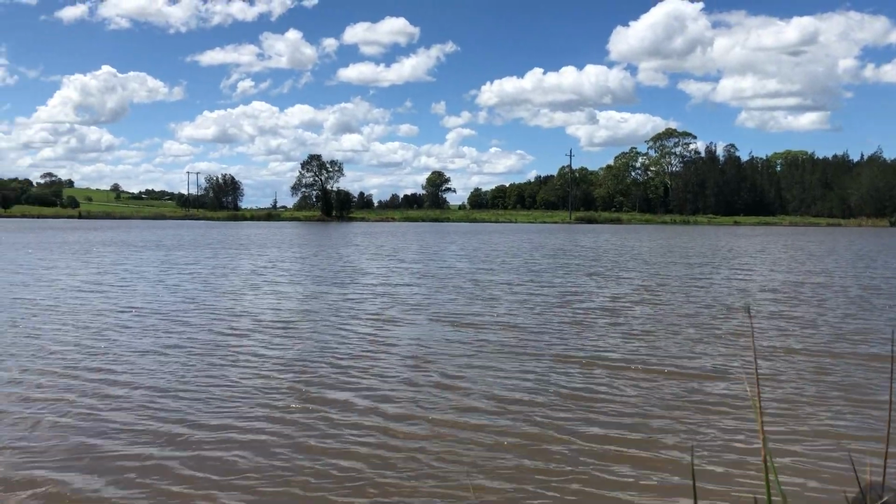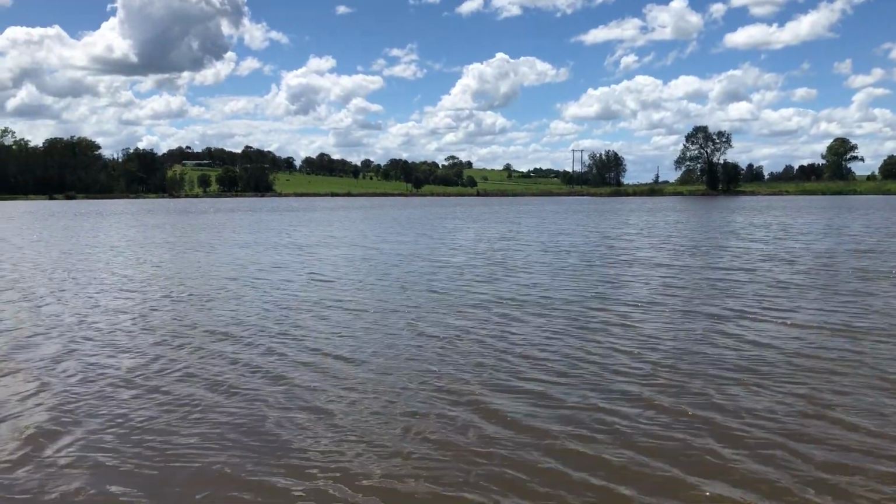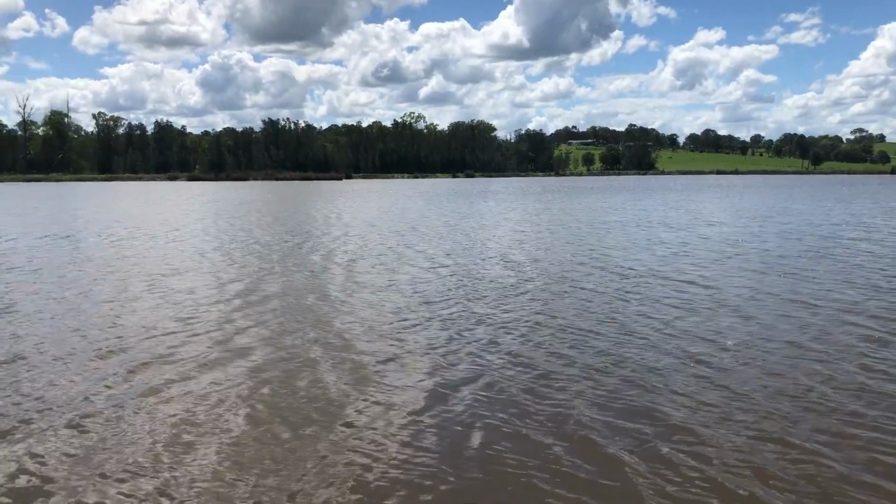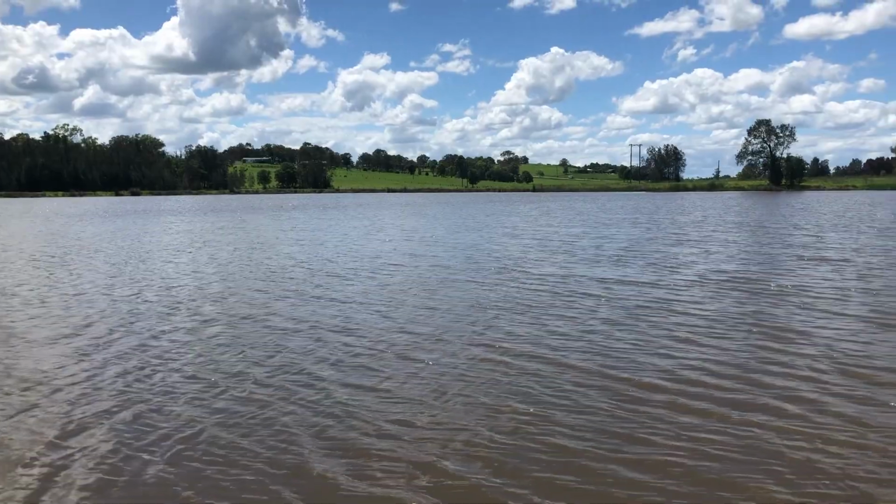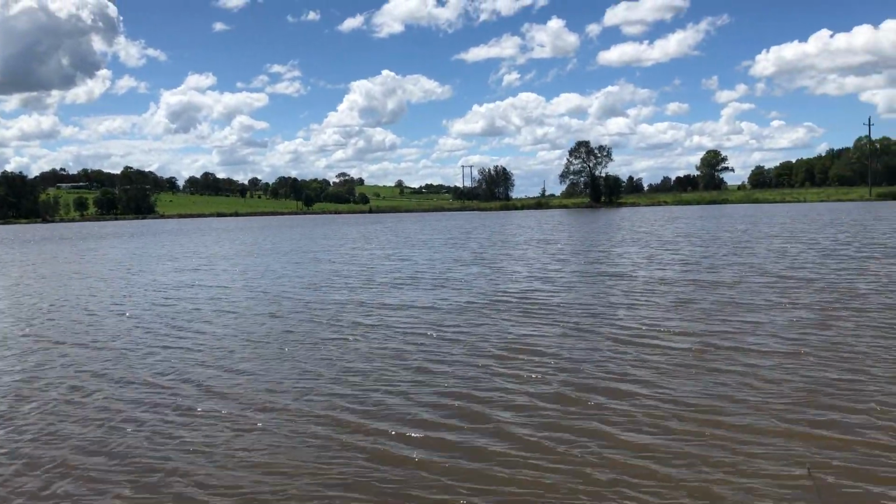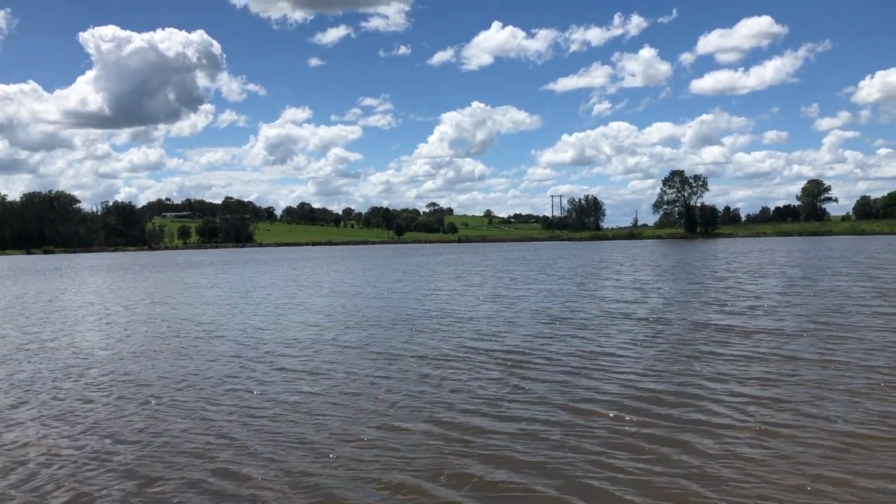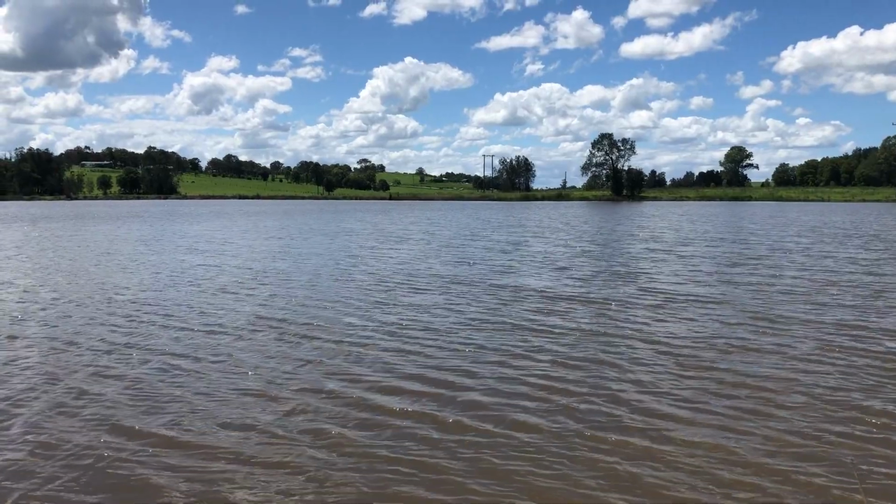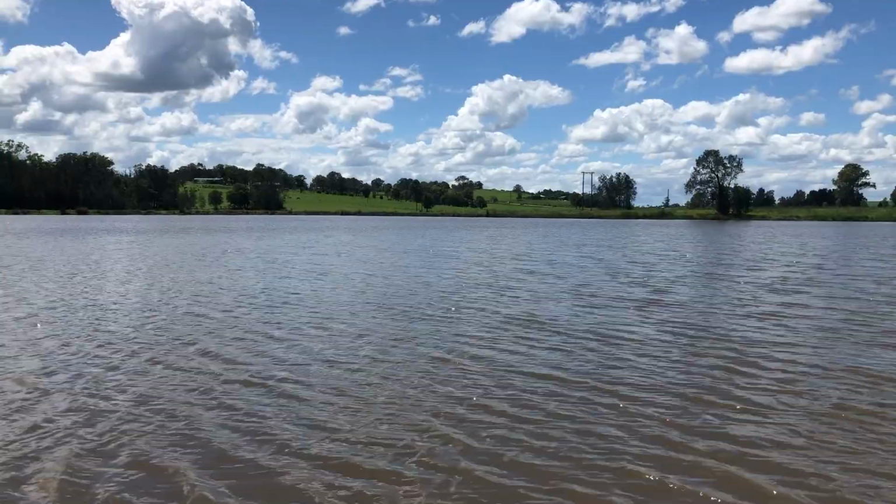Just before I actually do cast the thing out, this is the pond we're at. Hardly anybody ever fishes it. Morris is with me today, and we only fish it very, very occasionally. And to be honest, we generally fish it with a pole or maybe a waggler. Now it's probably a good 300 or 400 meters to the far end over there, and I've got probably 6 feet of depth at about 11 meters. Anyway, I'll start casting the thing in and we can see how we go.